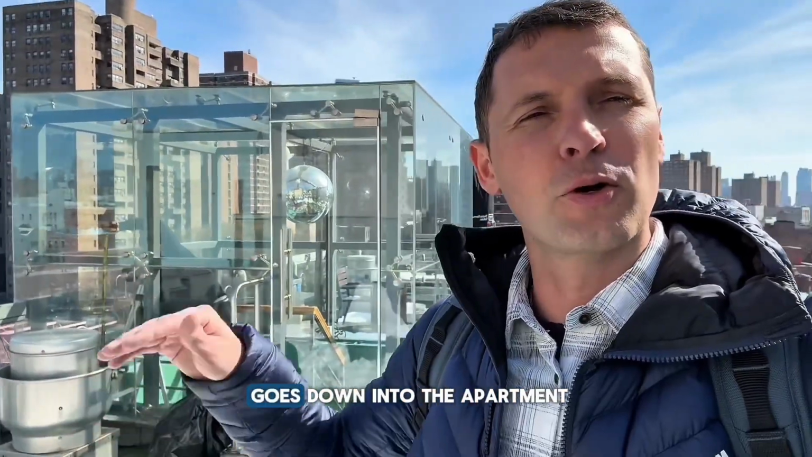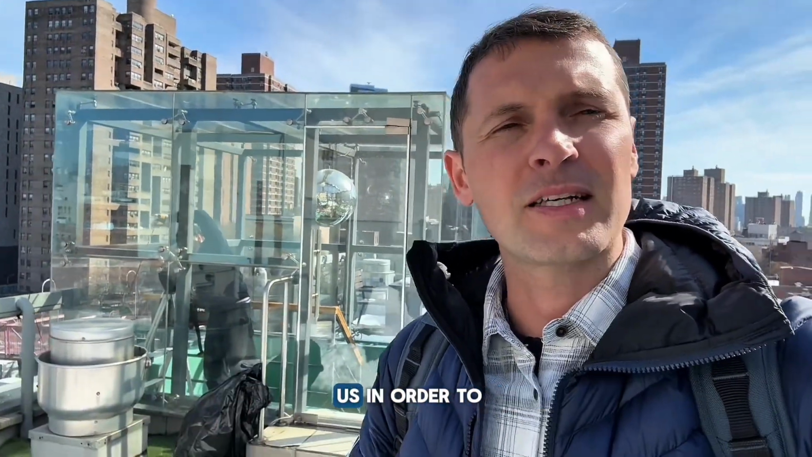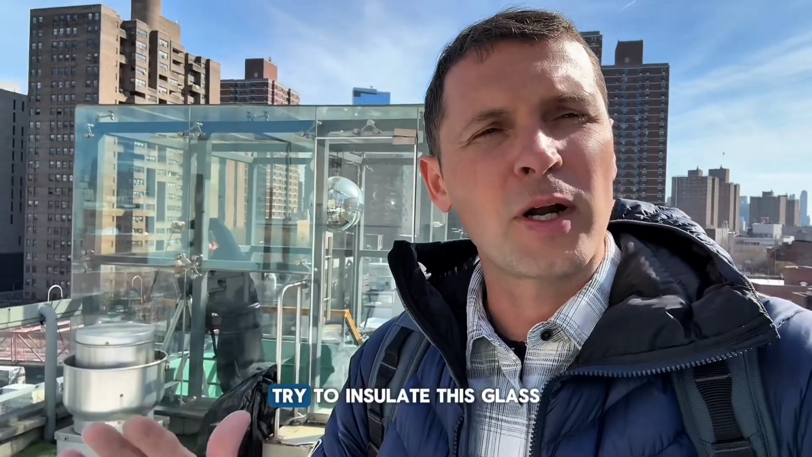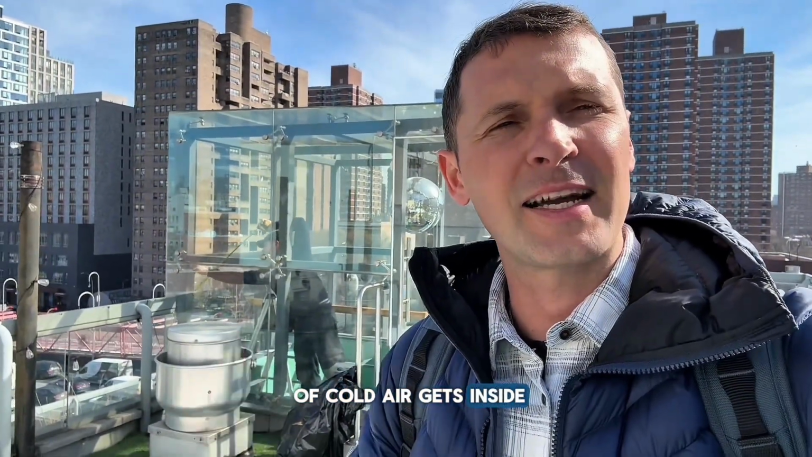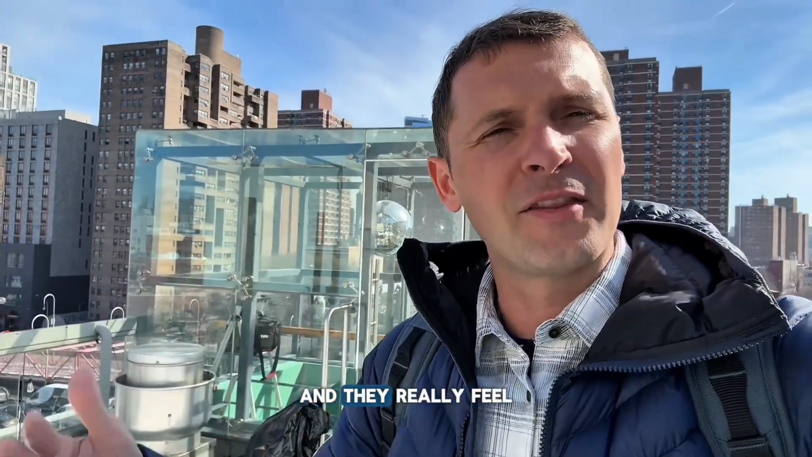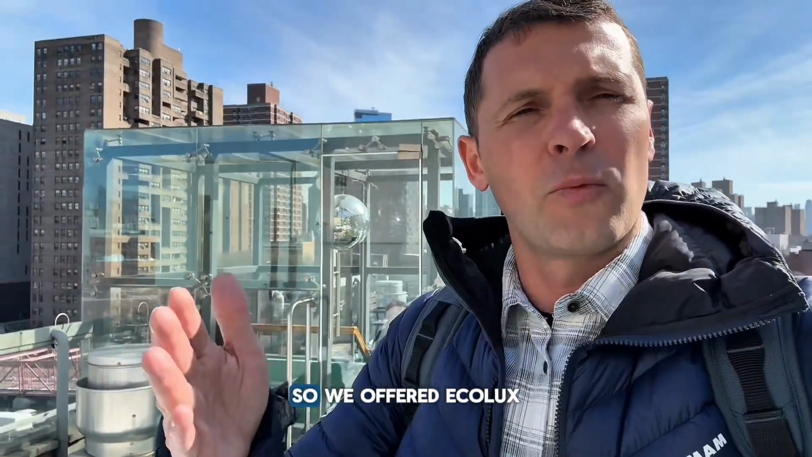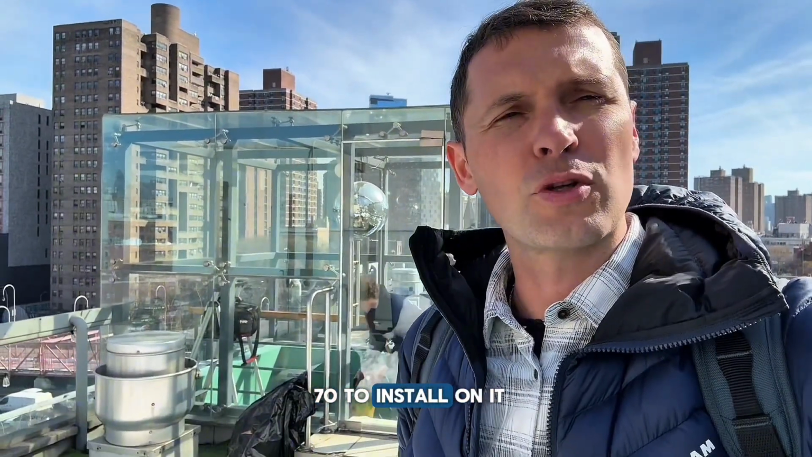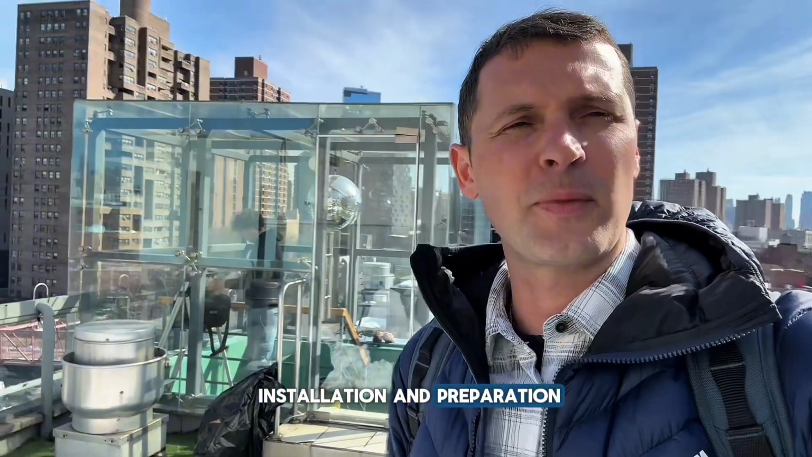It's a cube that goes down into the apartment, and the customer contacted us in order to try to insulate this glass, just because a lot of cold air gets inside as it's on the roof. All the cold air goes down and they really feel those cold spots in their apartment. So we offered Ecolux 70 to install on it, and right now guys are doing the installation and preparation.